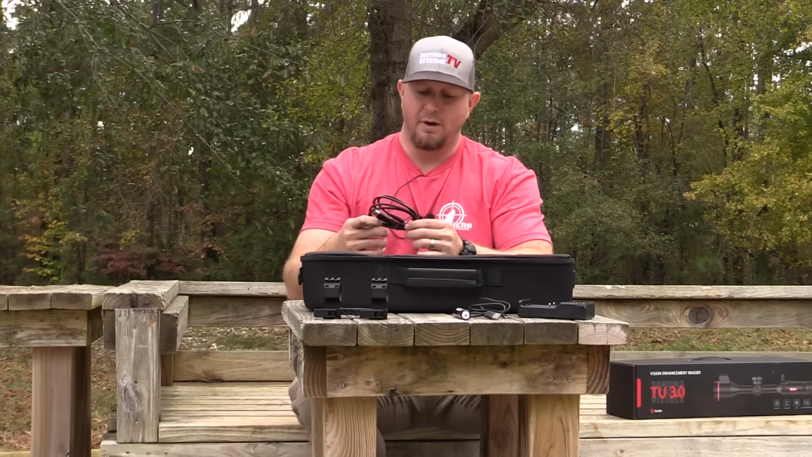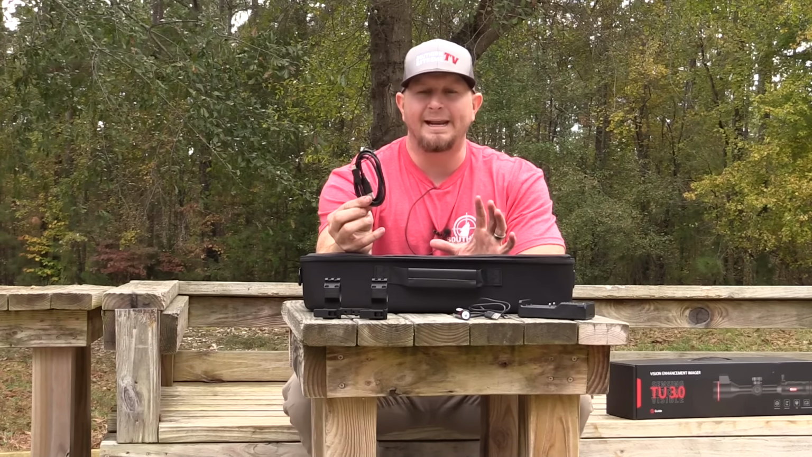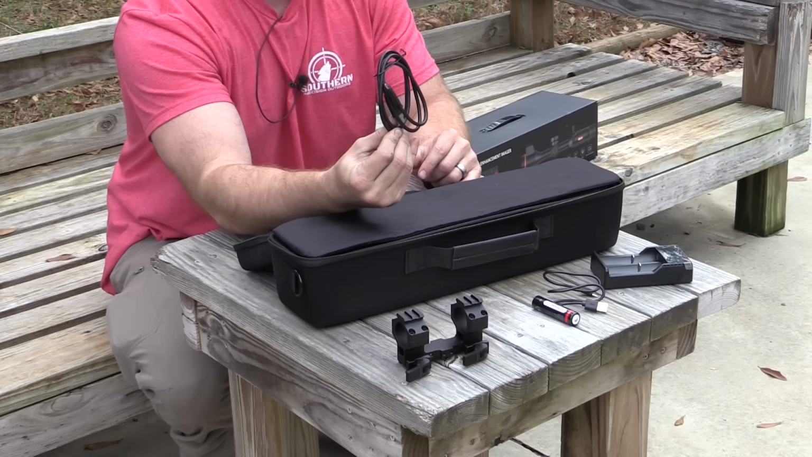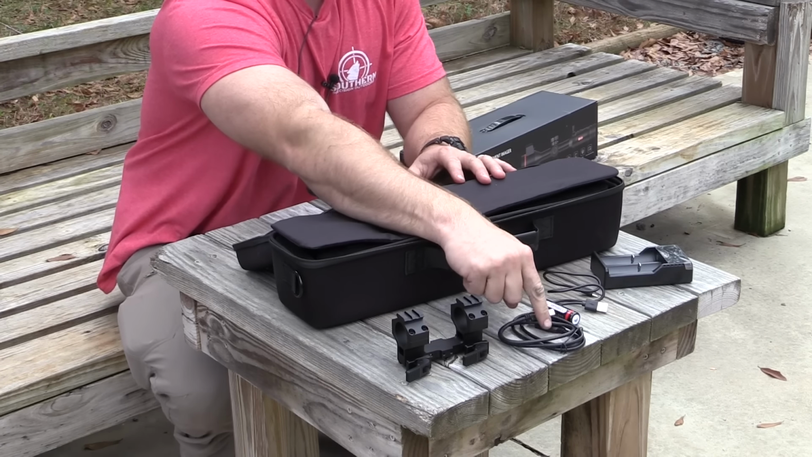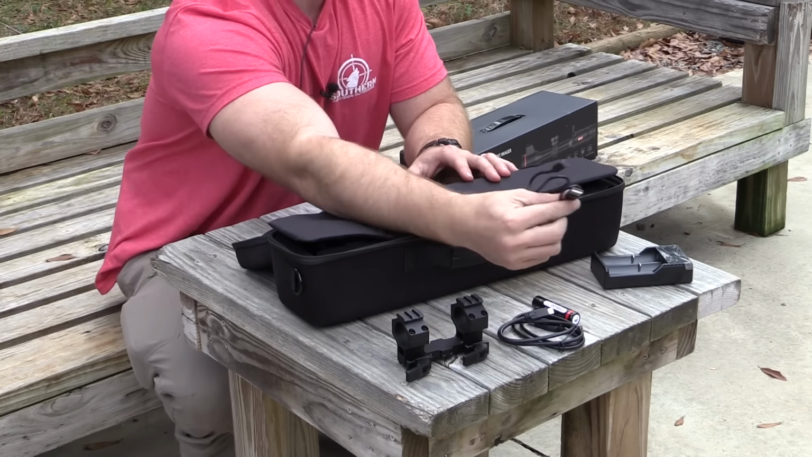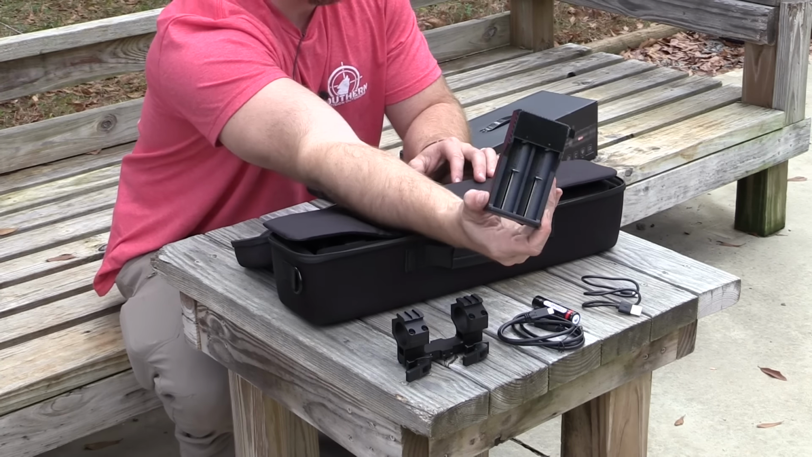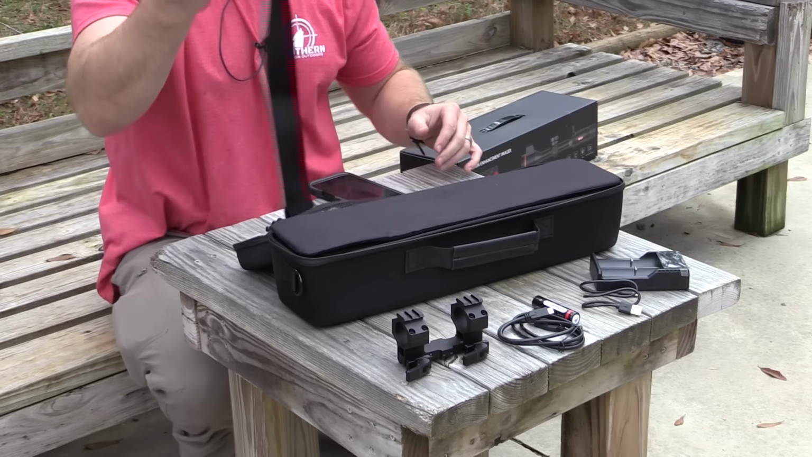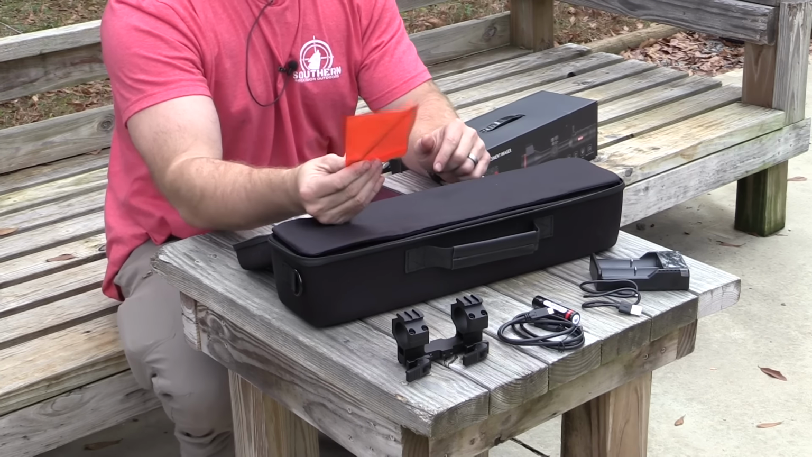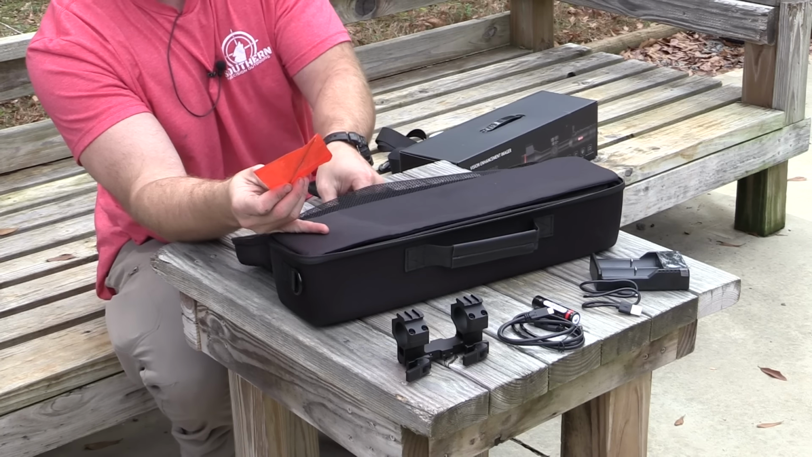You've got another USB-C cable here, so this cable is going to be dedicated for plugging the actual scope up and doing that charging. It's a little bit thicker, a little beefier of a cable, so that's what you're going to be charging directly into your optic itself. And then this smaller USB-C cable is what is intended to be used with the dual battery charger as well. You get a carry strap, which I don't really use all that much, and then you get a long Allen key here, which is really nice, and then you've got your warranty cards.